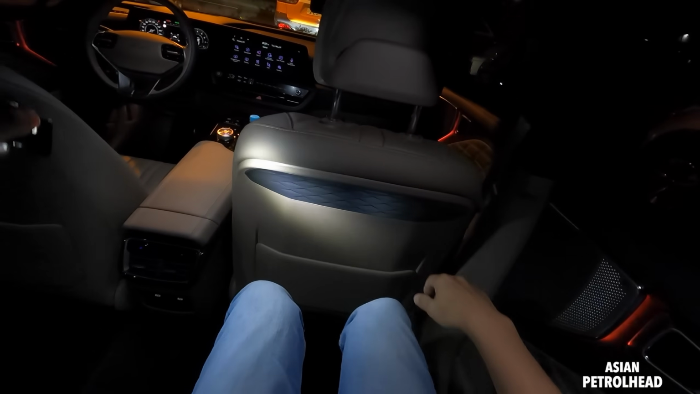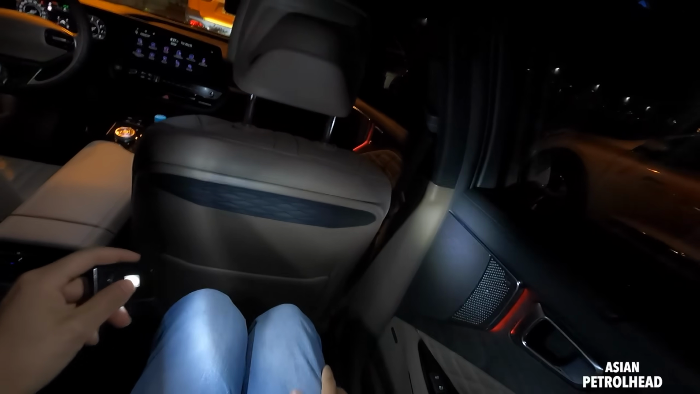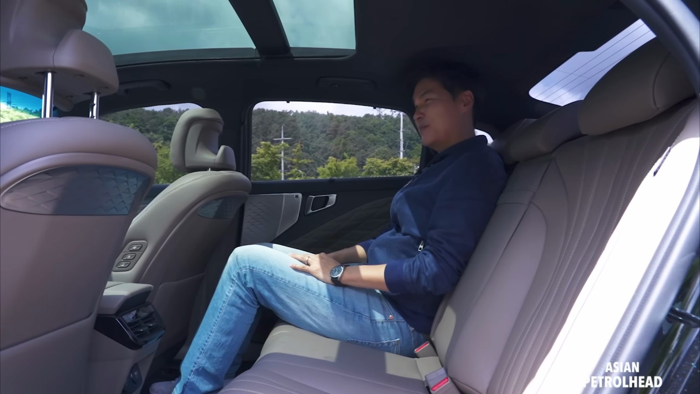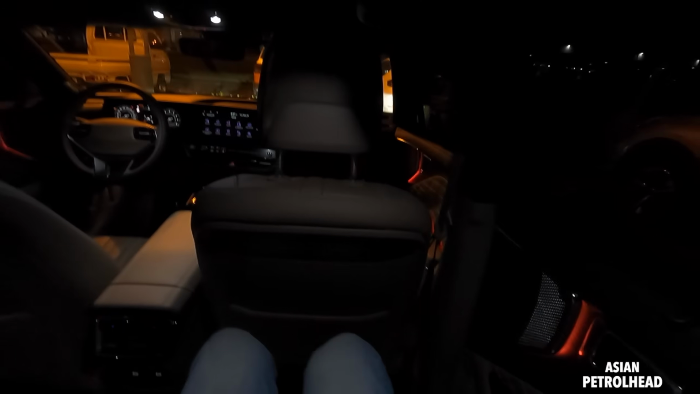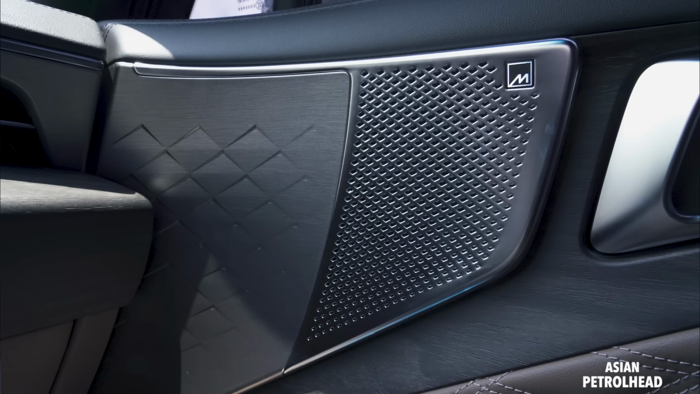You guys don't know, I'm about 6'2", but there's just plenty of legroom, more diamond pattern right here on the side. But headroom seems all right, but it could be larger. This is a full-size sedan, but my hair is just brushing against it. We also have a 14-speaker sound system by Meridian. Sounds pretty good.